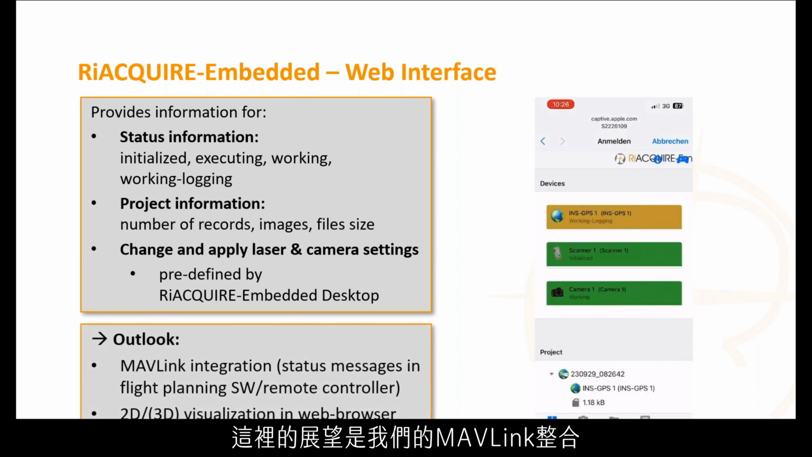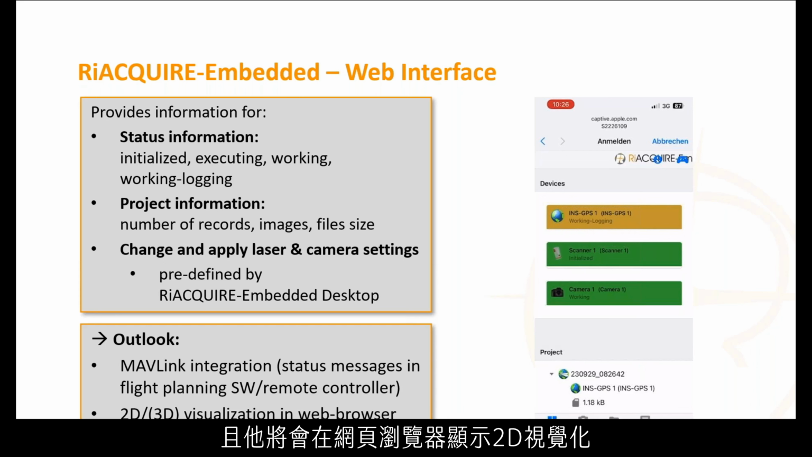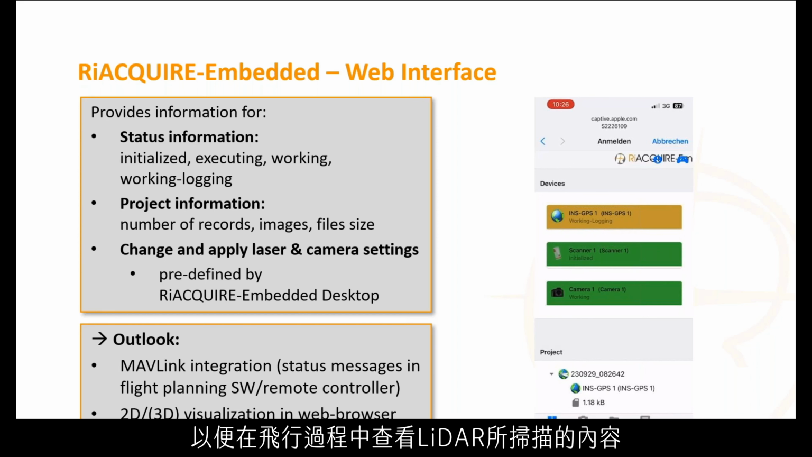The outlook on here is our Mavlink integration, which is going to show status messages in the flight planning software with the remote controller. And it's going to show a 2D visualization in the web browser, allowing you to link this to your controller to see what your LiDAR is seeing as you're flying along.